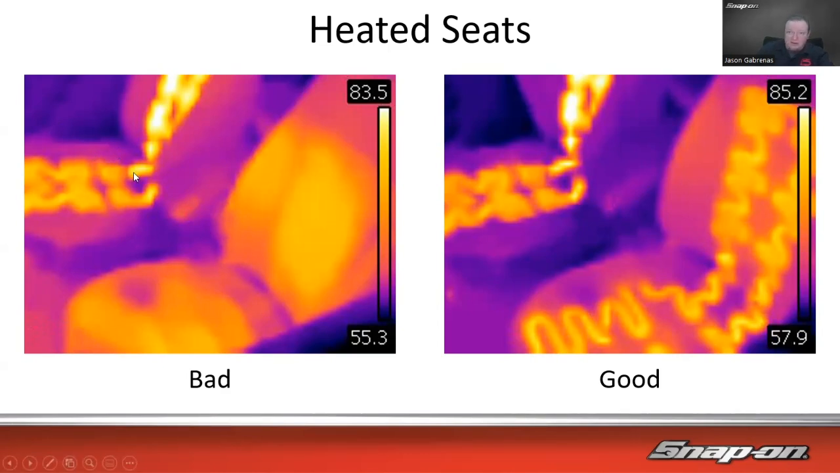We can see that the passenger side's working. We can see all the filaments there. But on the driver's side, yeah, maybe somebody was sitting in the seat prior, but we don't see any of those filaments. So that indicates to me that that heater is not working. Over here on the right, after the fix, we can see there's my filaments in there. And usually it's just a little pad that goes underneath the seat.